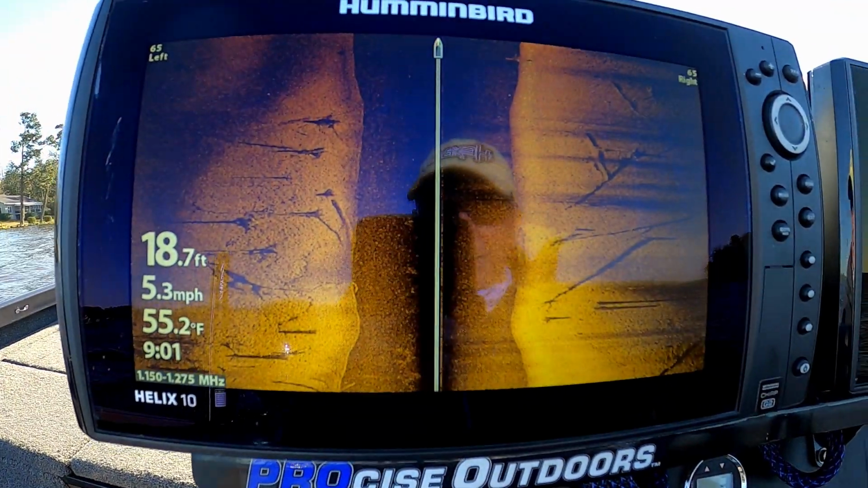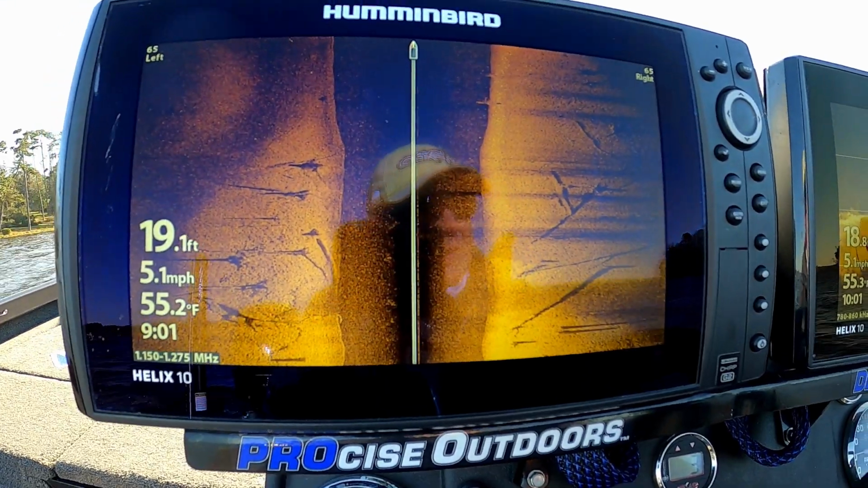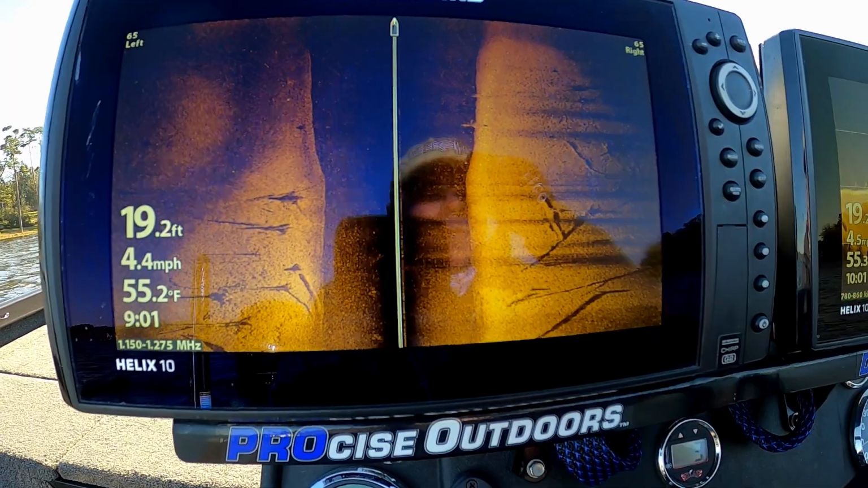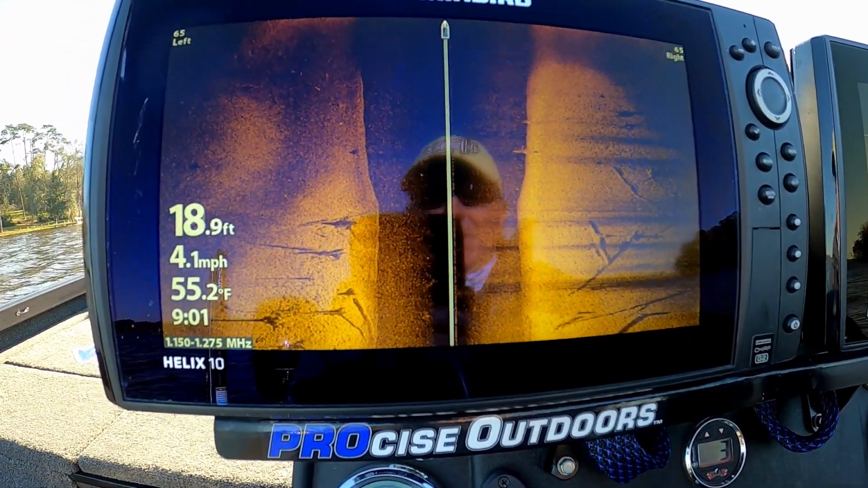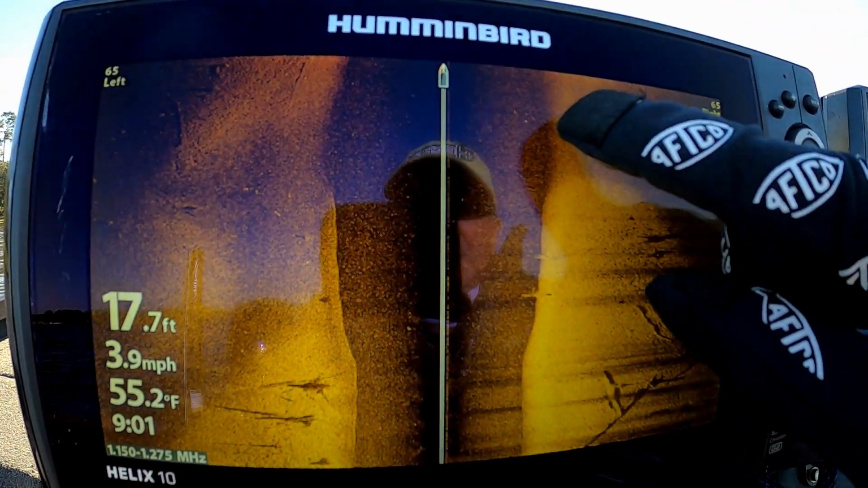All right, guys. We're at the mouth of the very first cove that we've come to here. We're going to try to get out of that wind, get out of that rough weather. We're going to ease through here, and we're going to see if we can find some crappie in here. Look at here, guys. I don't know if you can see that. There's a few right there.